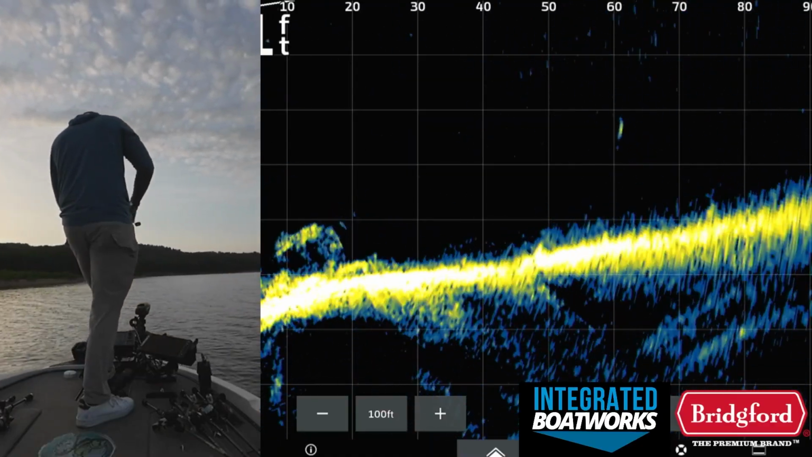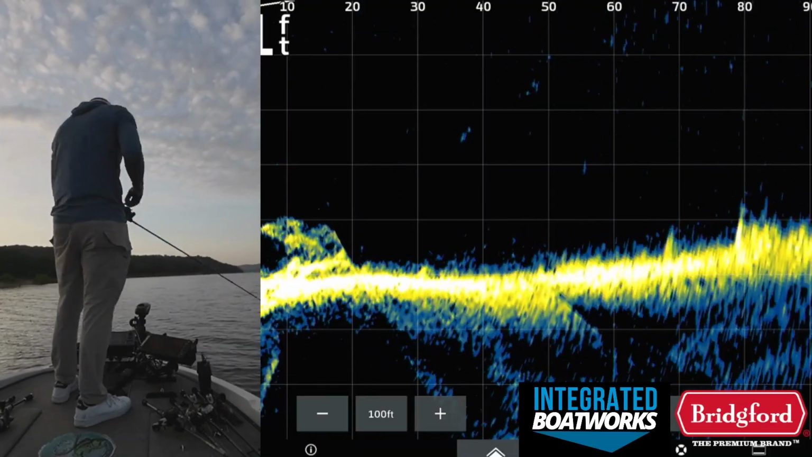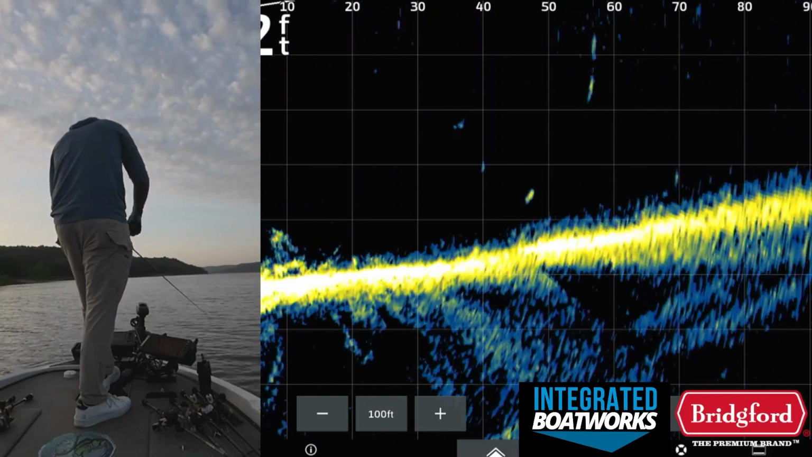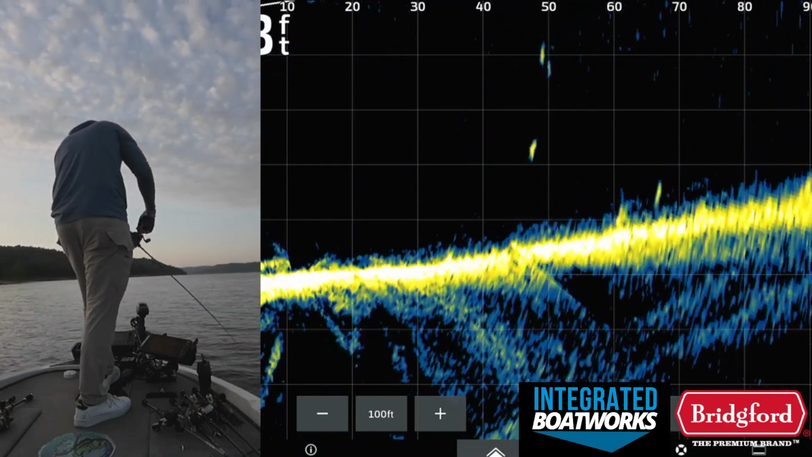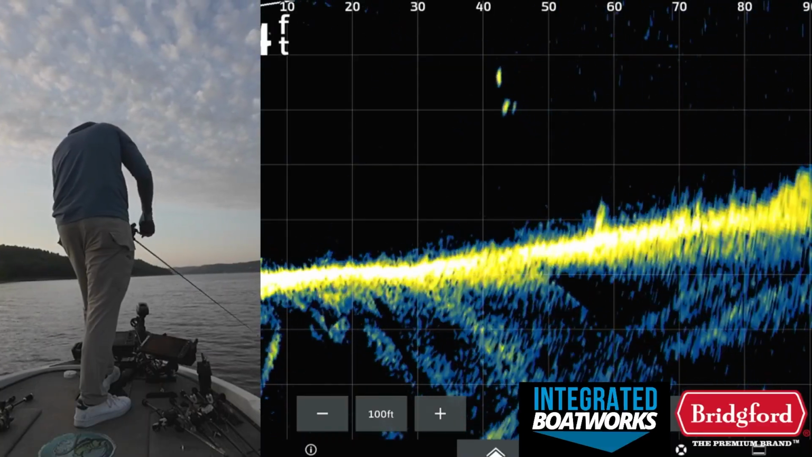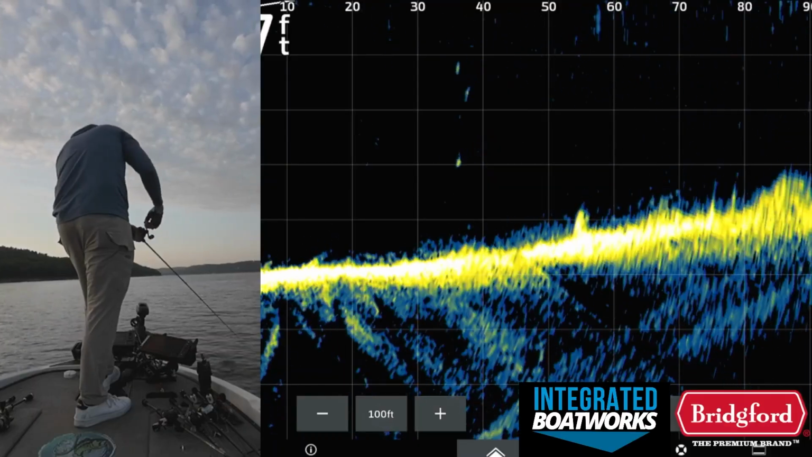Like, there's a fish right there. Sometimes these fish are easier to catch. That fish is out there at 50 feet right now. It's kind of by itself. Oh, come get it, fish. Eat it. Come on. Come on. Get it.